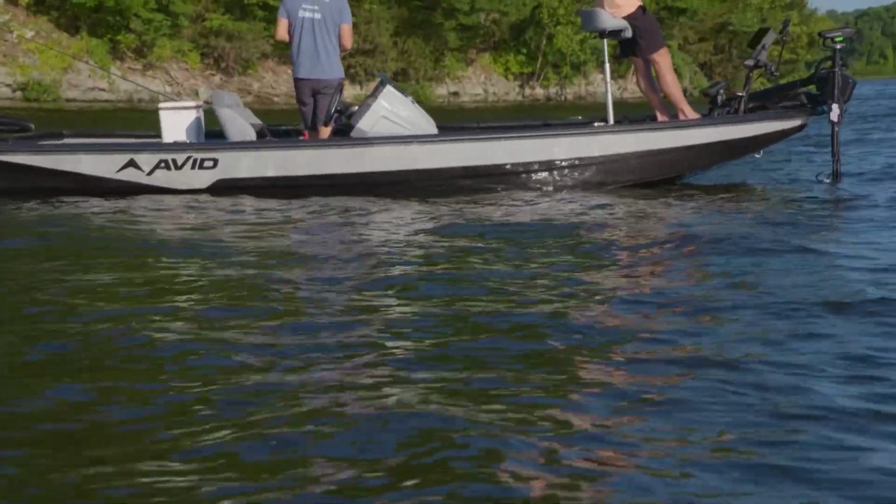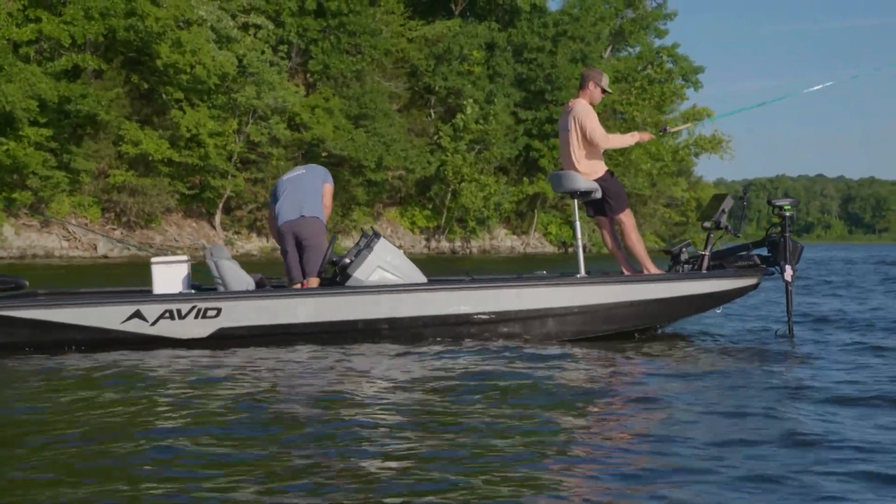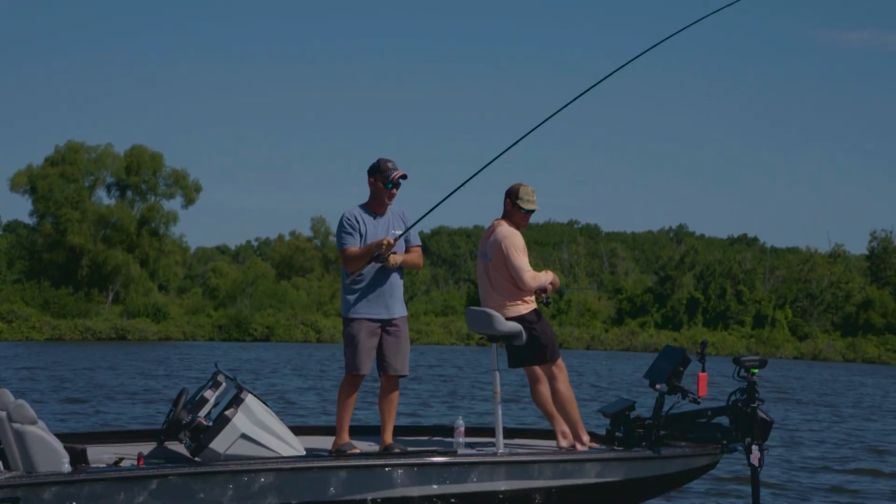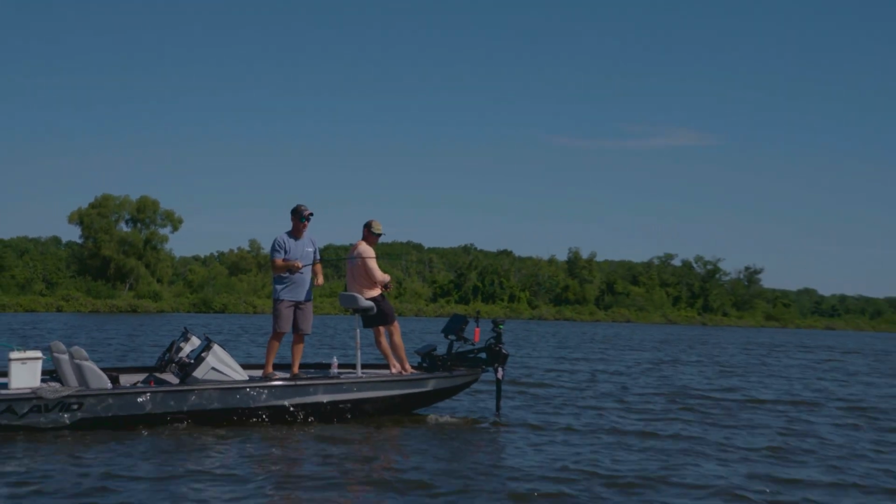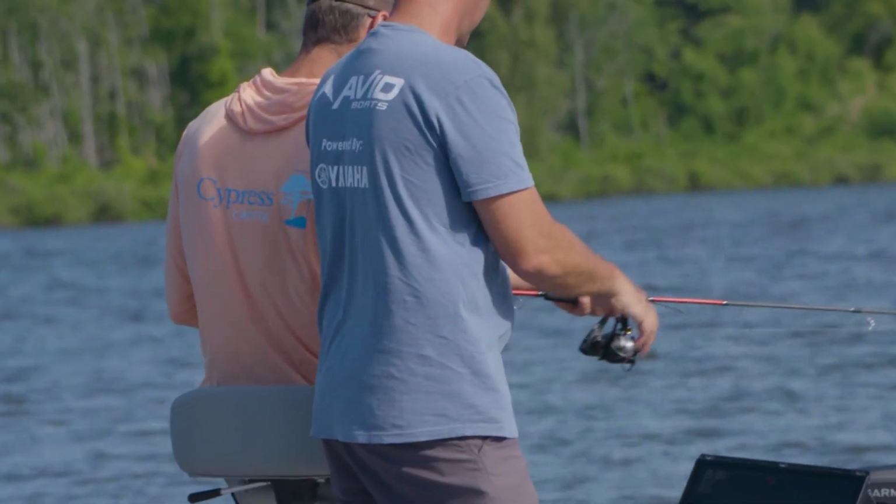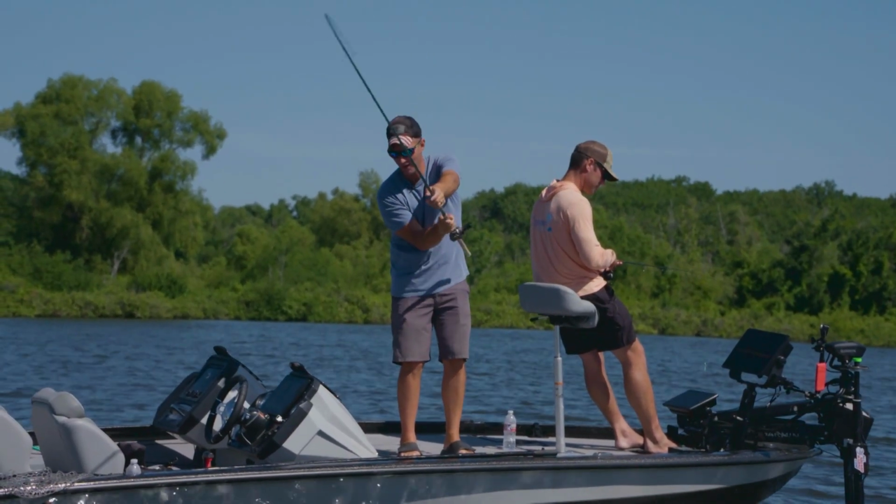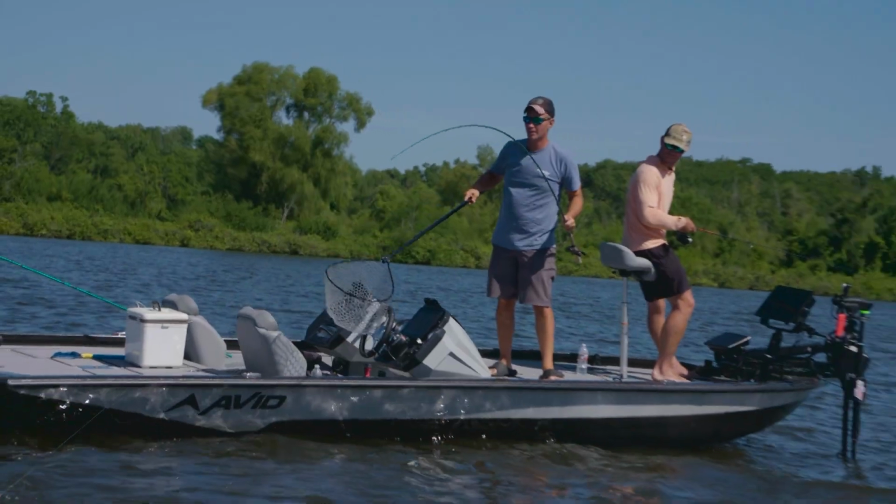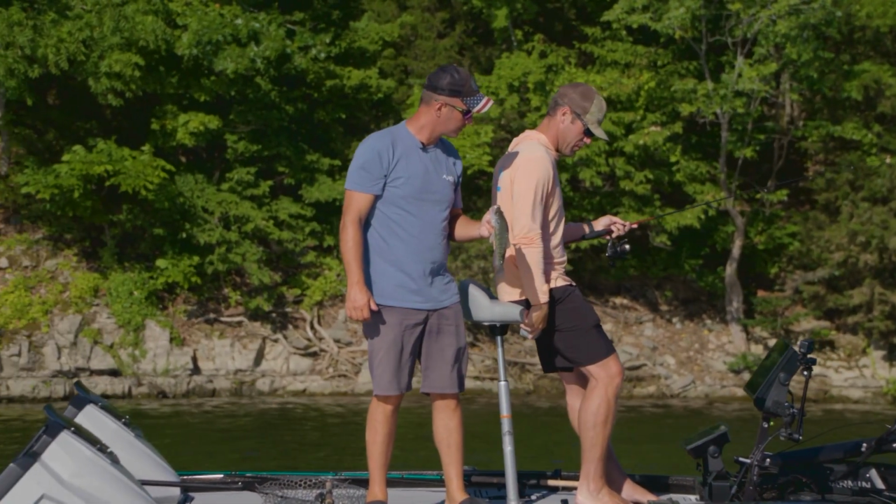The crappie fishing community out here on Lake Barkley, it's good. You see a lot of the local guys out here that really know how to fish, how to use their bait, how to hand tie some jigs, and you see a lot of people bringing in crappie on all these creeks. There's brush piles everywhere, there's stake beds, there's suspended fish. There's a lot of ways to catch these crappie out here on Lake Barkley.